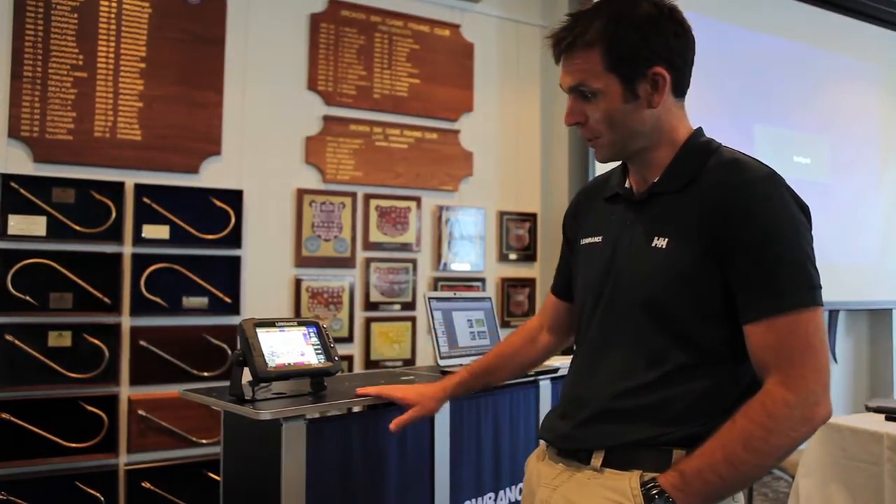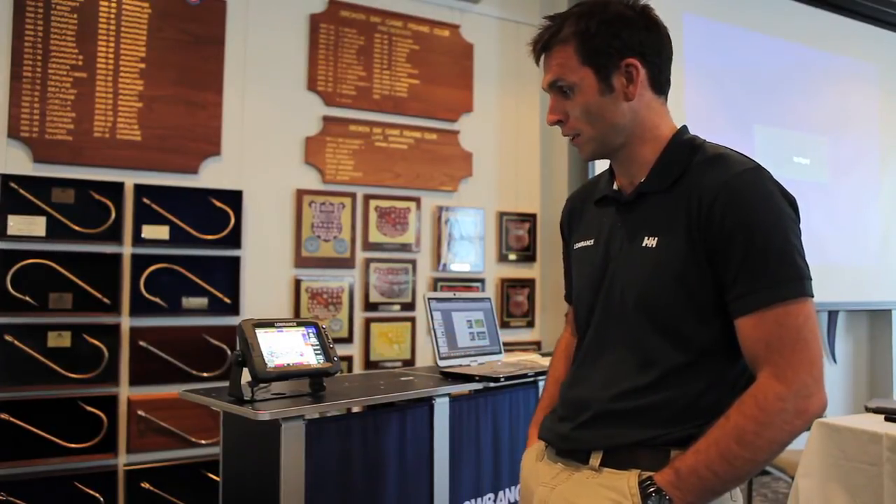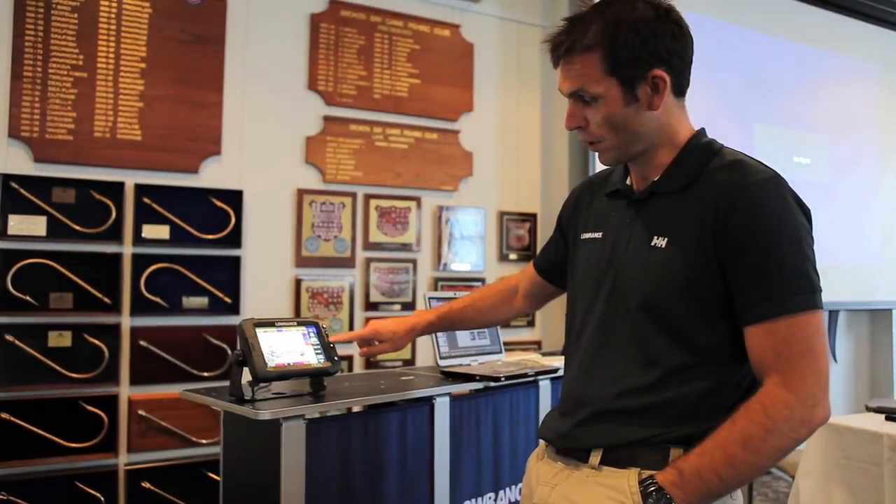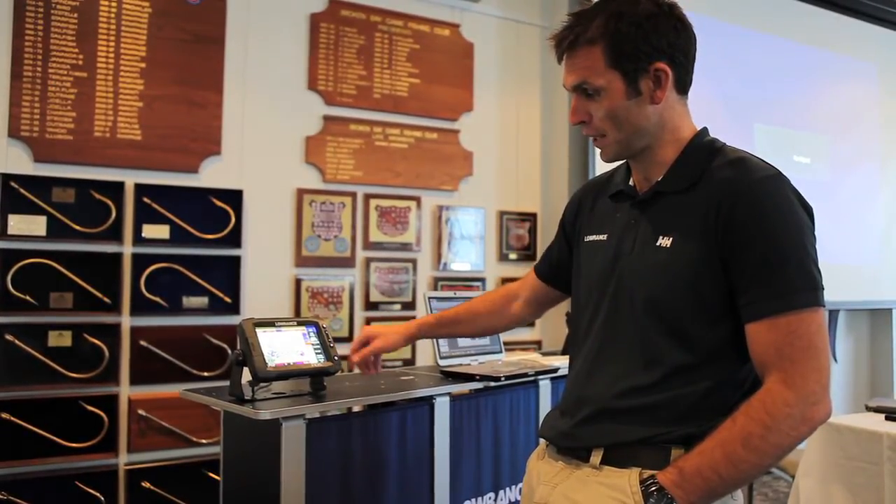So you can see it comes in the product we've got here, which is a 7-inch, but there's also a 9 and a 12-inch version. There's 5 buttons here: your home button, your zoom in and out, your waypoint and your power button.